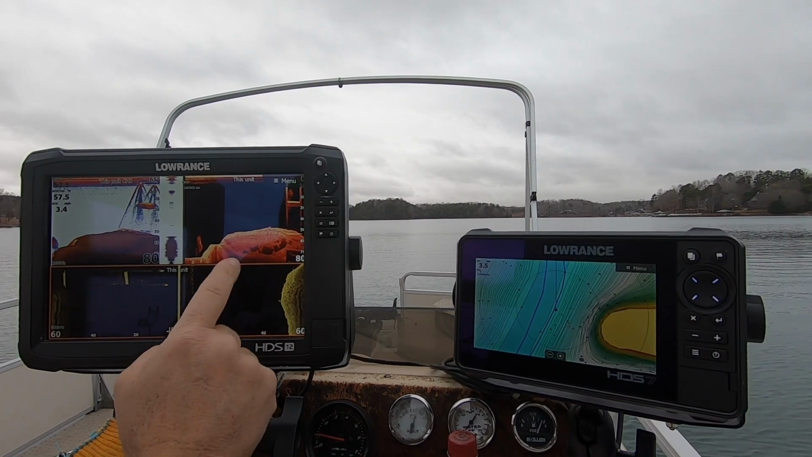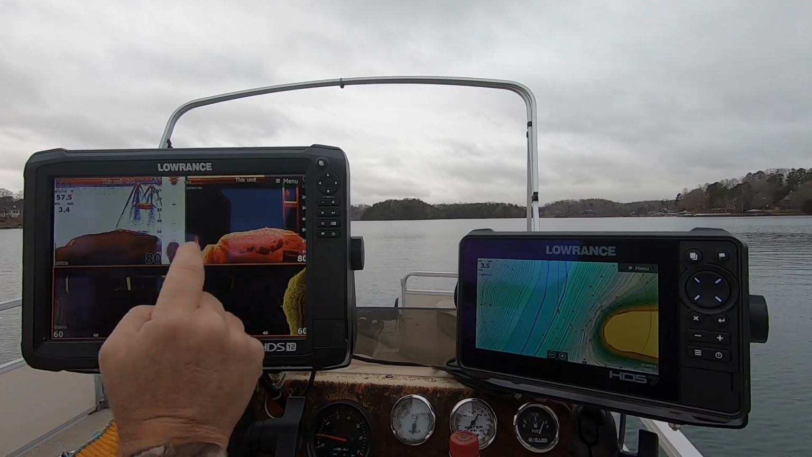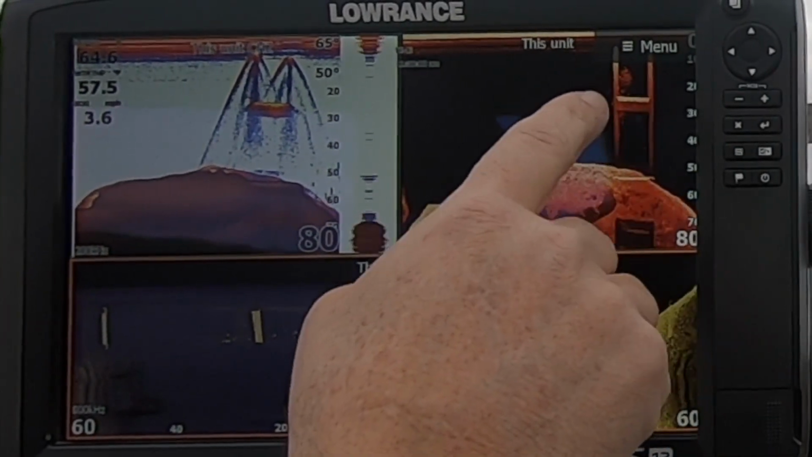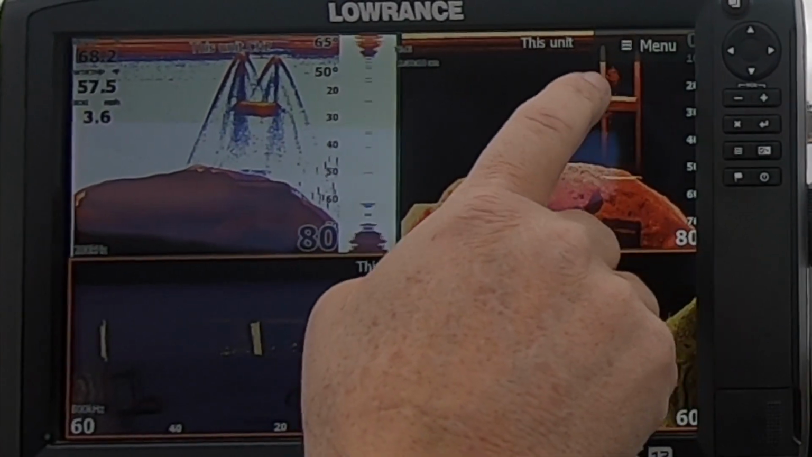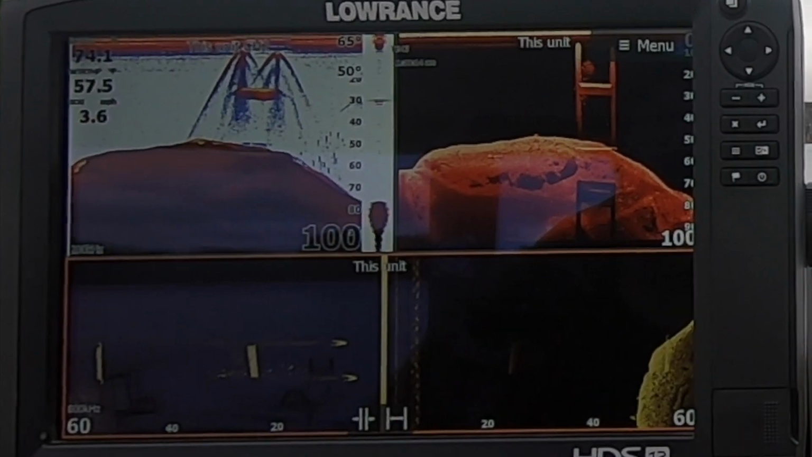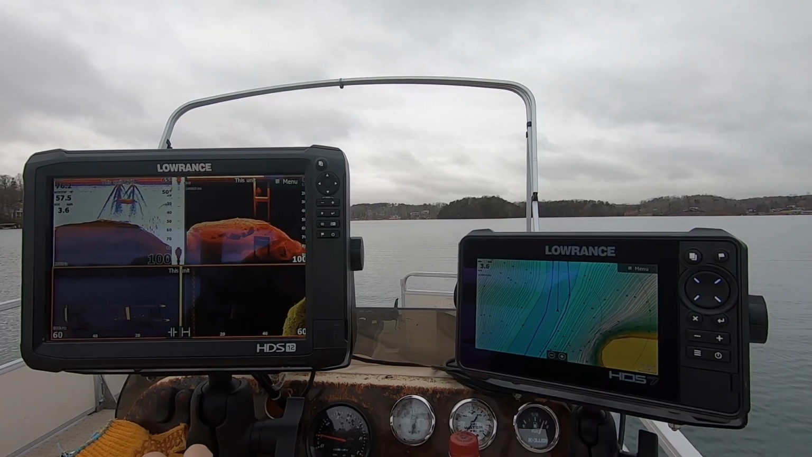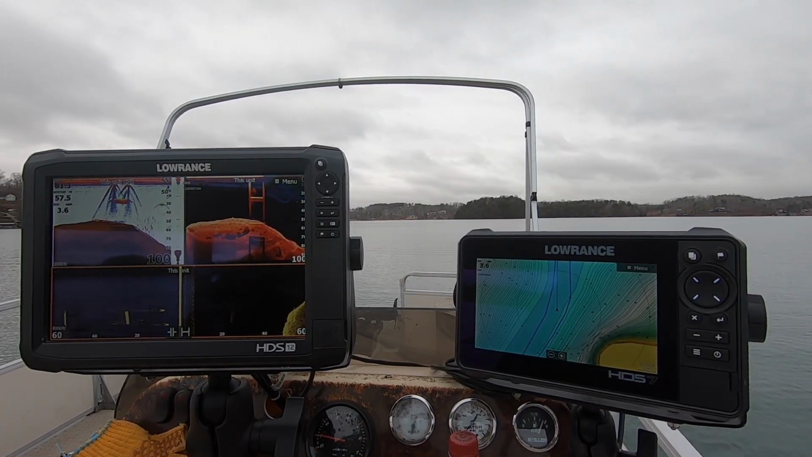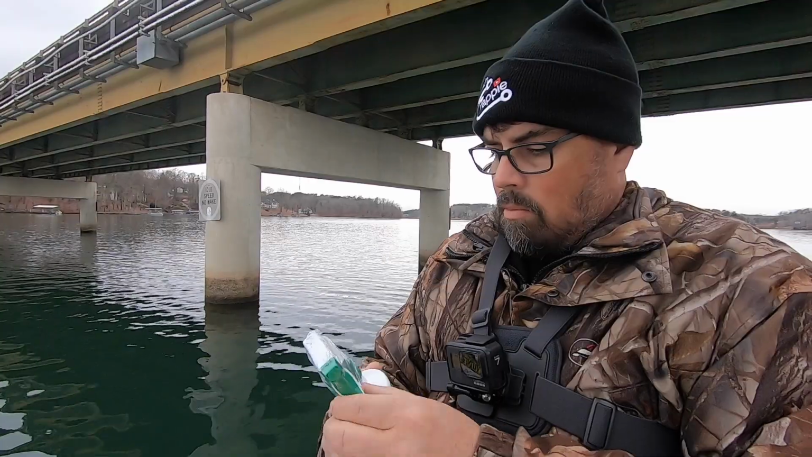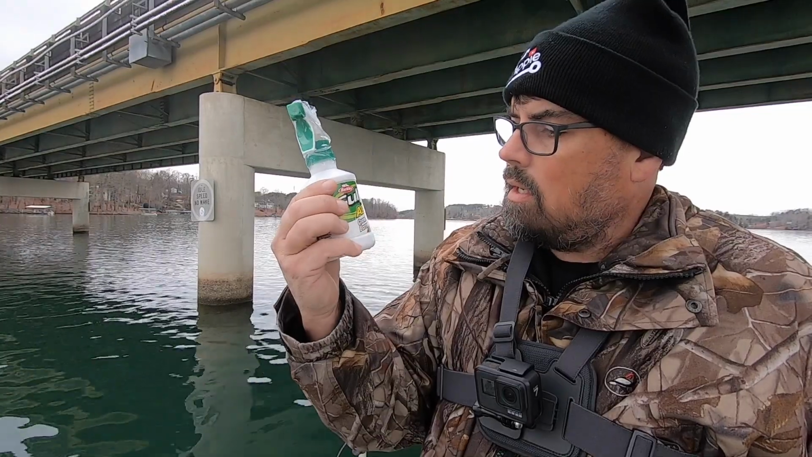I got some fish scattered. You can see them on side scan. You can see them on down scan. Those are crappie, and they're right from 10 feet down to about 35 feet. We're gonna cast on them, see if we can pick a couple off this morning. I'm gonna see if this makes a difference.